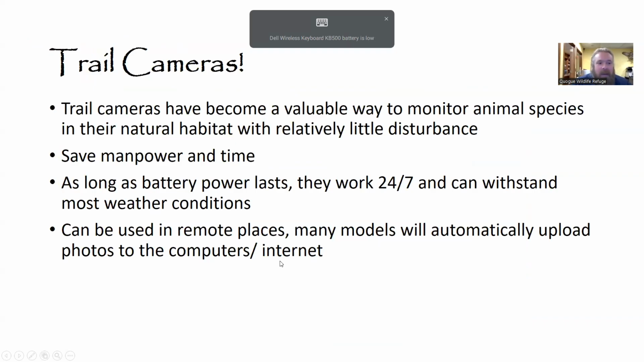So, trail cameras. The reason we're here this evening. Trail cameras have become a valuable way to monitor animal species in their natural habitat with relatively little disturbance, which is absolutely integral because a lot of these species that are in danger or need of protection are also very cryptic and usually don't like a ton of disturbance to begin with.